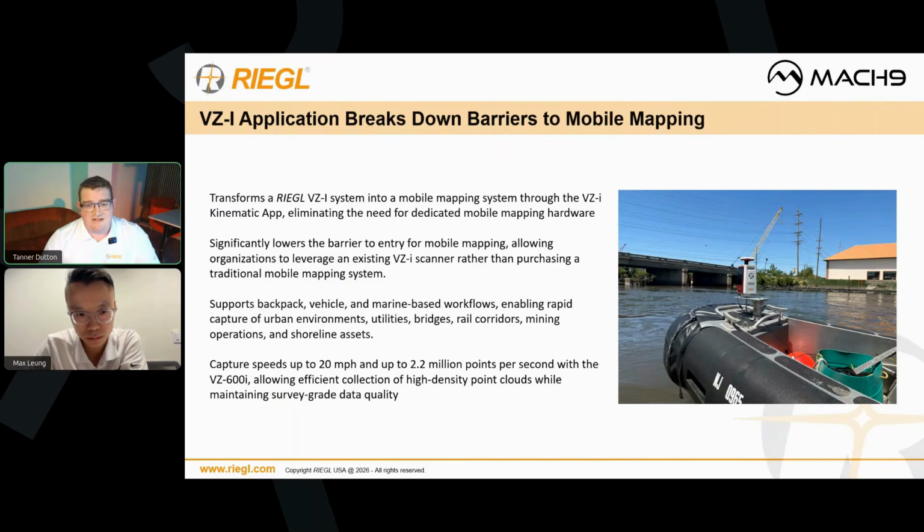Typically, it's really complex to get a mobile mapper on a boat and get the IMU calibrated correctly. But thanks to the way the laser observations work with the 600i, we're able to capture data really easy and really fast. This integration took me a total of about 10 minutes to get on the boat. The 600i and 1200i can capture 2.2 million points a second in this mode, so the point cloud is dense and accurate. It's considered survey grade, at least to us. And it can go up to speeds of 20 miles an hour, so you can still move pretty quick.